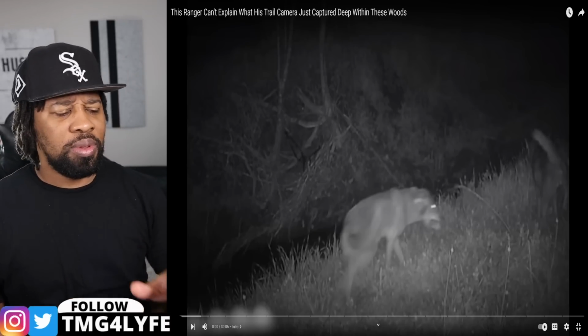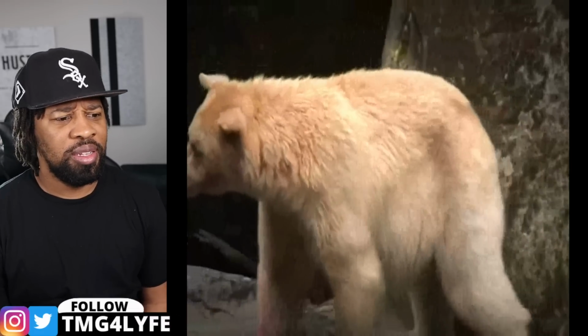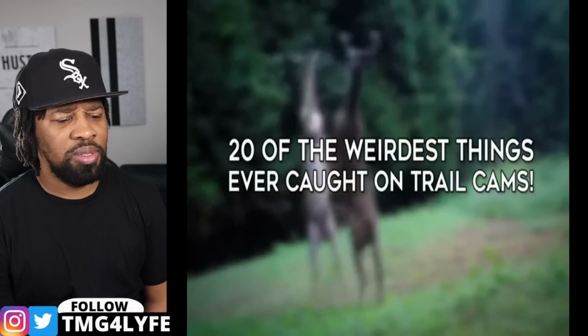Let's check it out. Trail cameras are a great and new resource to show us all sorts of things in the wild we never would have seen before. All you can see is sort of a white ball. And so finally I got sick of this, and I've taken about 500 pictures at this point. From animals brought back from extinction to a deer in the wild busting a move, here are 20 of the weirdest things ever caught on trail cams.